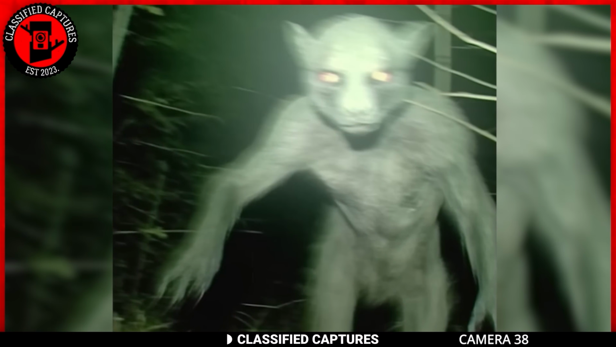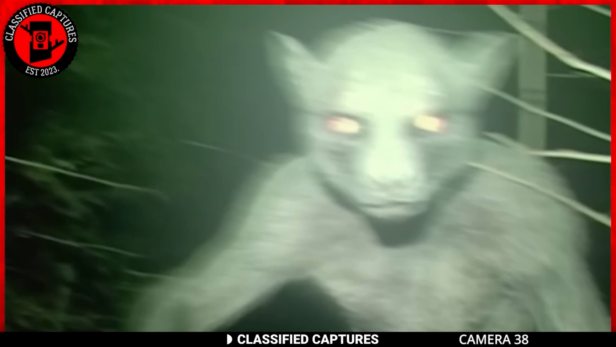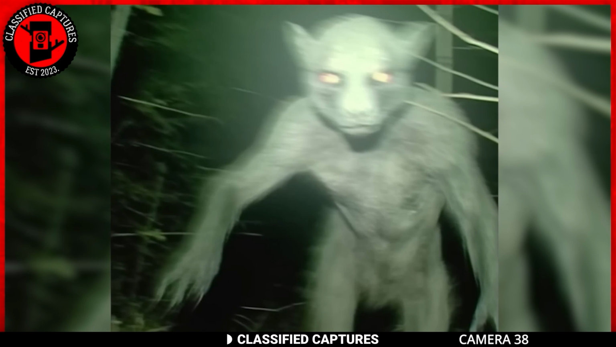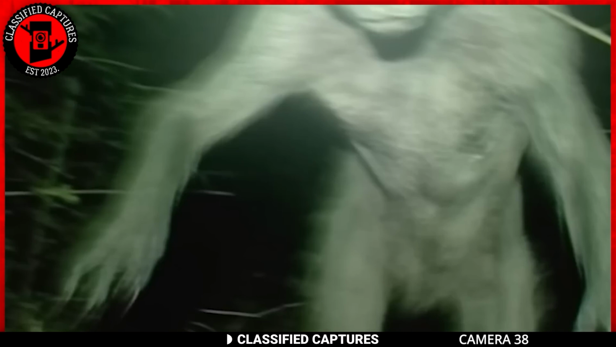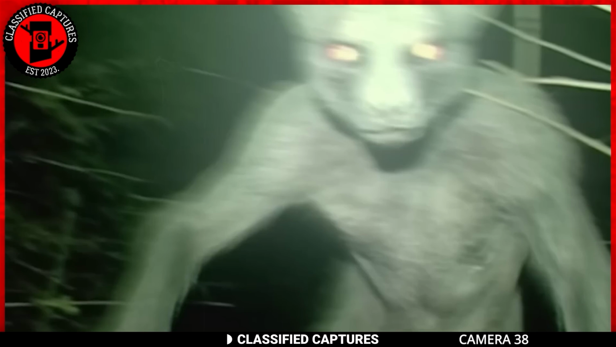A trailcam owner was startled when he came across an image on his device. Not knowing what it was, he posted the image to Facebook, hoping to get the opinion of others. The picture in question is this image that you see on your screen. You can see a dog-like creature standing on its two legs. The creature had a pair of eerily glowing eyes and was staring straight into the camera.